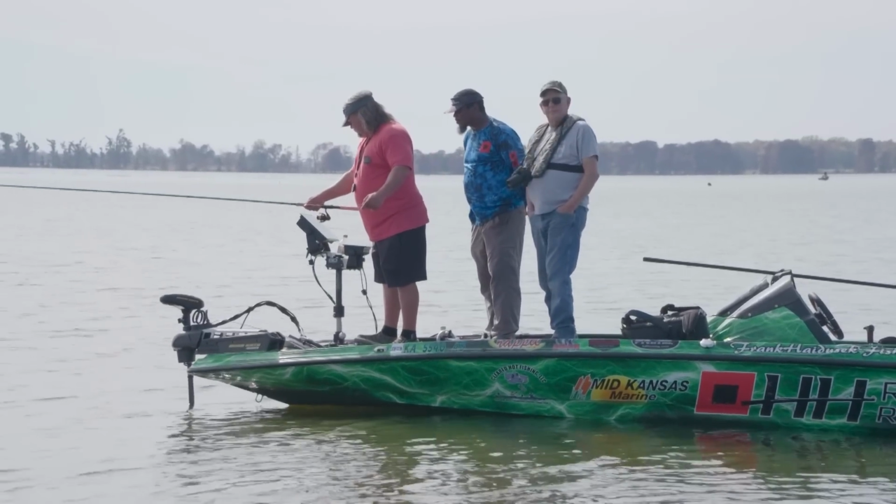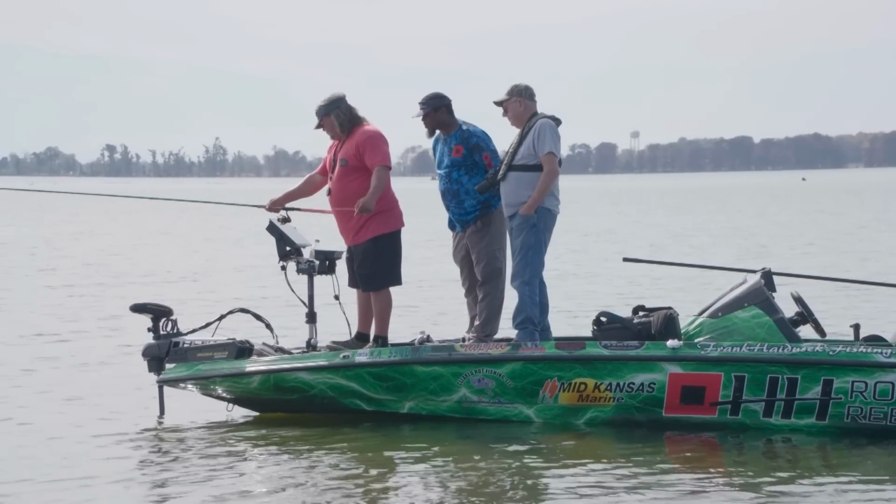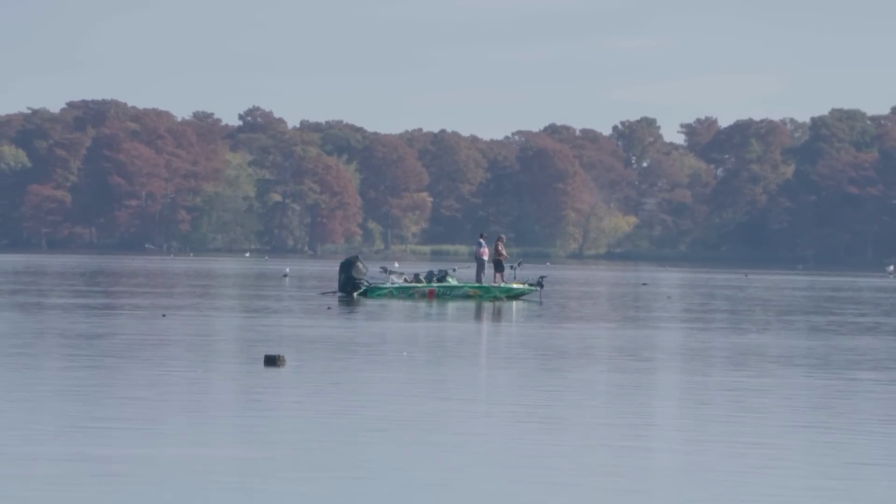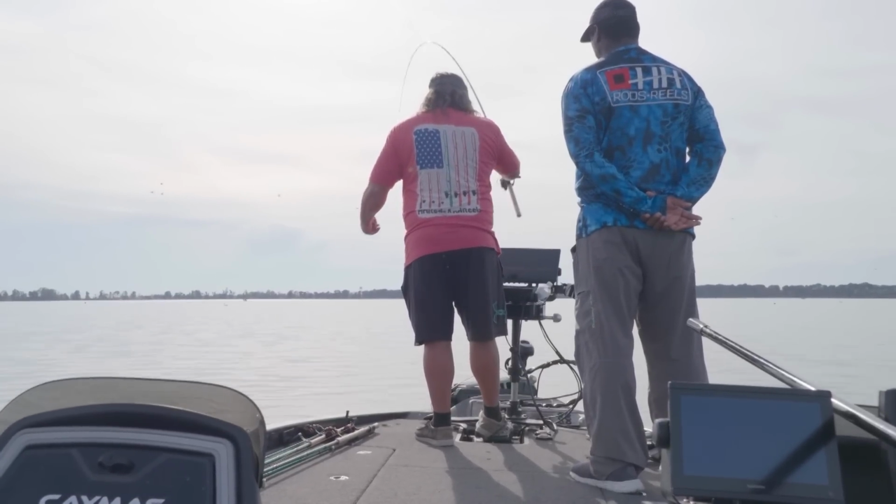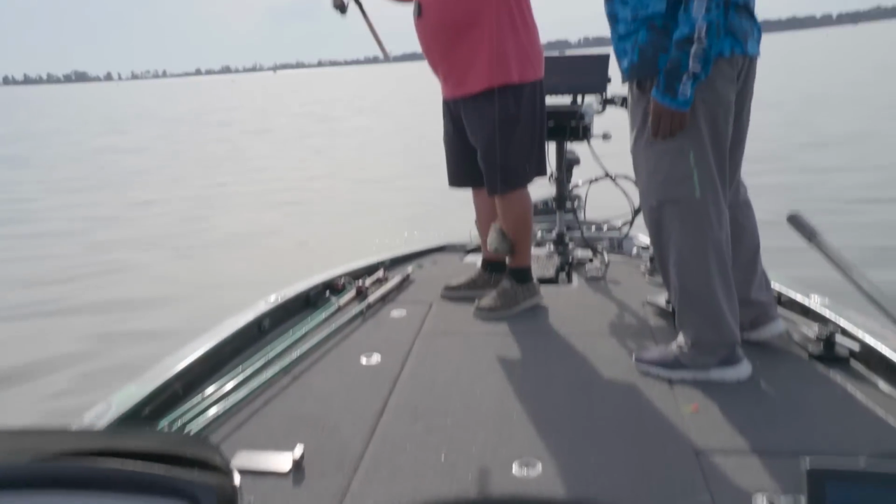That's where a sensitive rod comes in handy, because you can feel your jig going down through the trees. You can feel a limb or something like that. Boat control is very important. If you haven't got the boat control, your boat's always moving. You're going to lose the fish when the tree is in between you and the fish, and same with your bait. So it took me quite a while to get that bait in front of the fish, and that was the reason why.